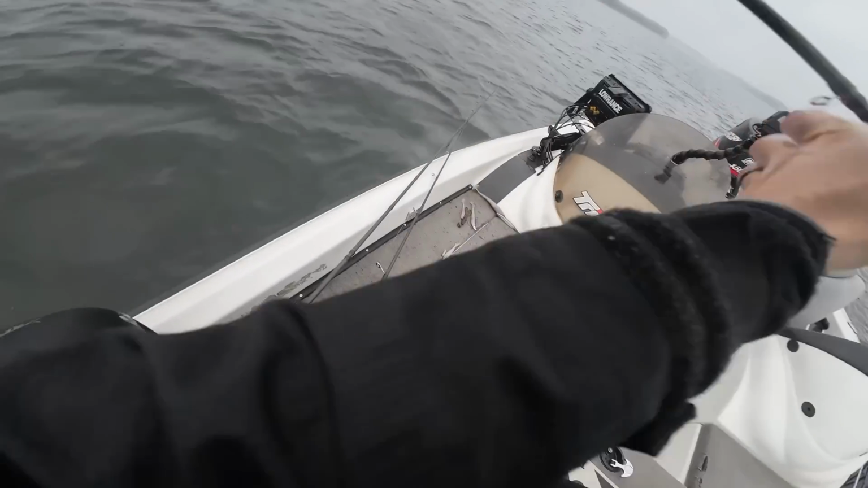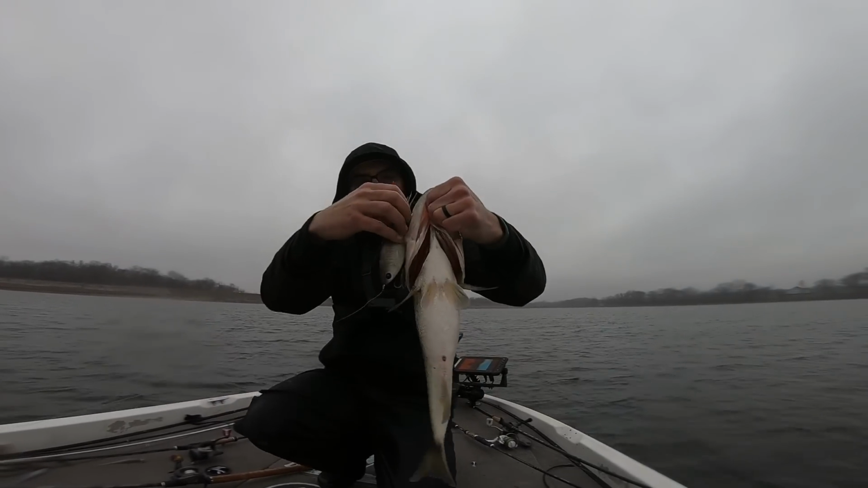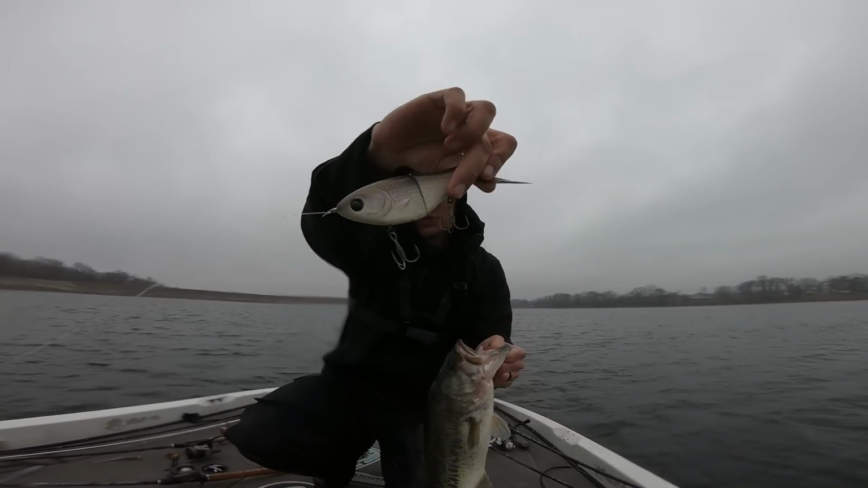Let's get him over here. Oh, there we go. Another good one on that glide bait. Man, they're down there, guys. Oh, that camera's getting all wet, but that glide bait is getting them, guys. Absolute good one. Drew them right off the bottom.